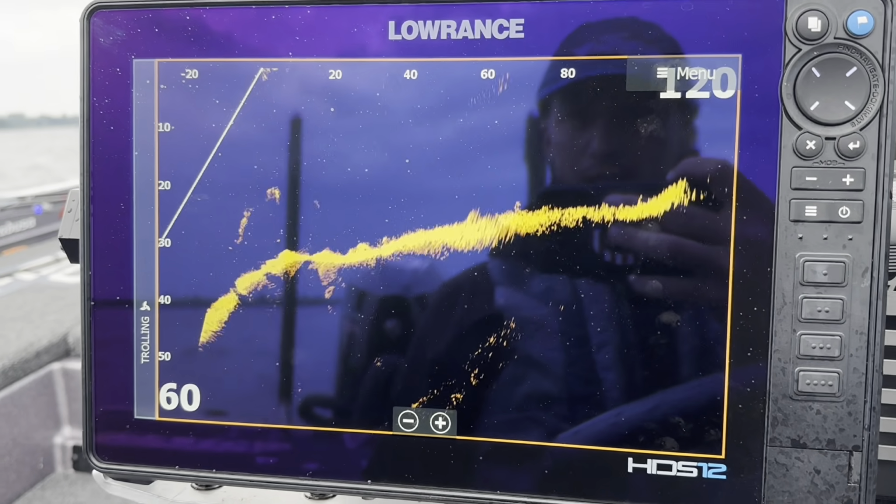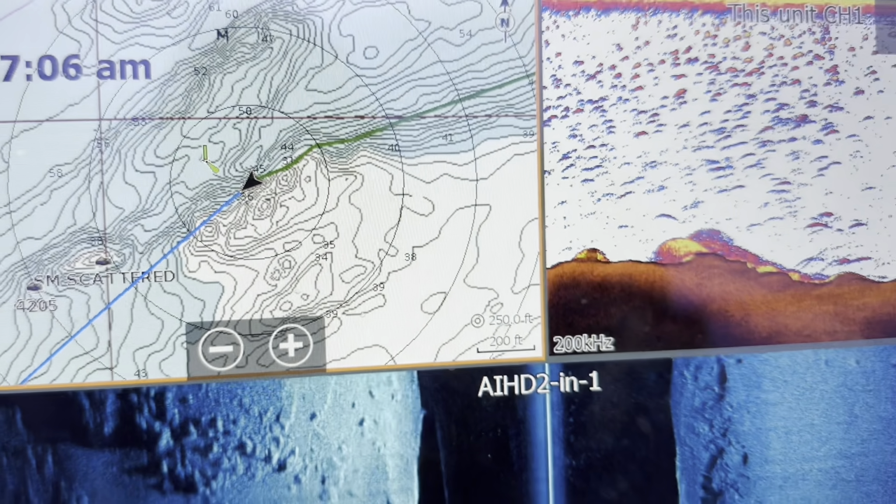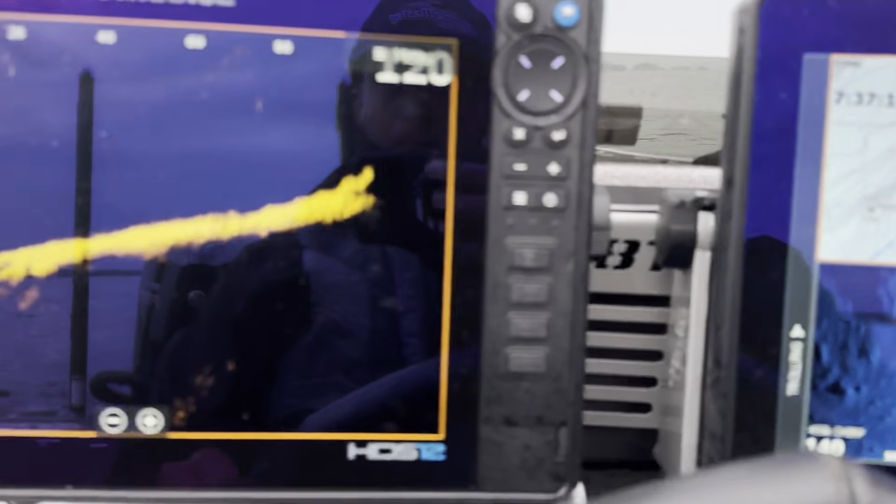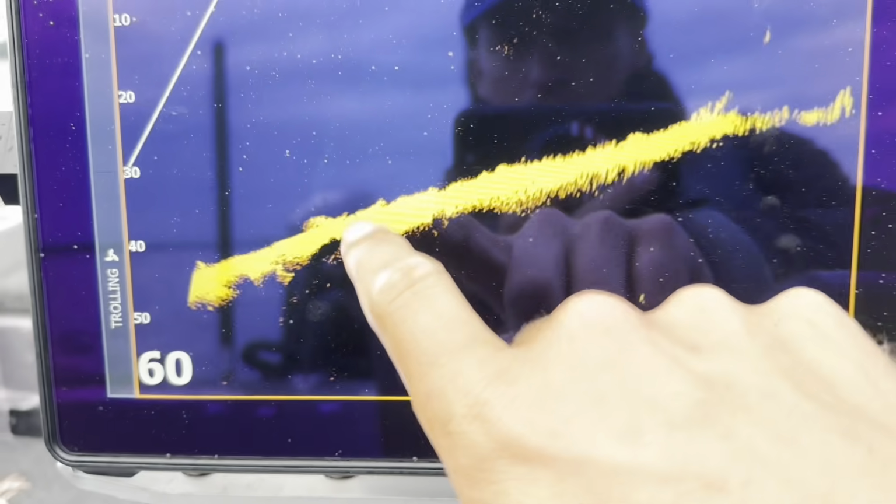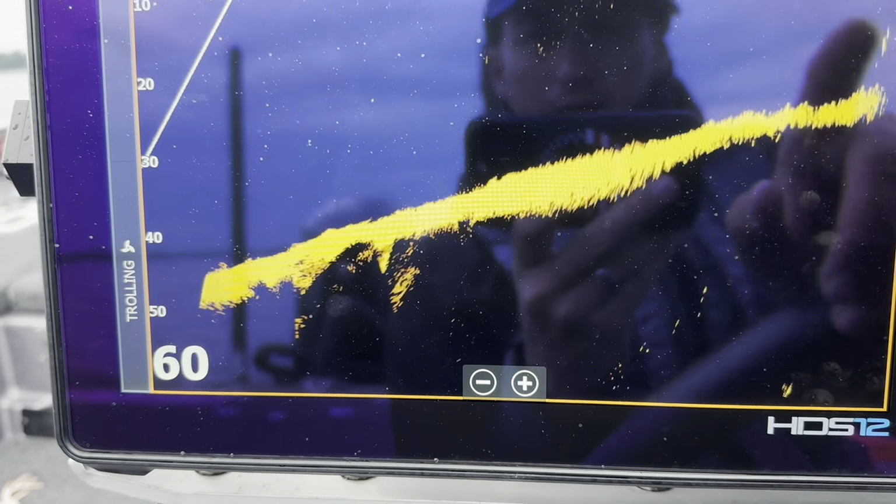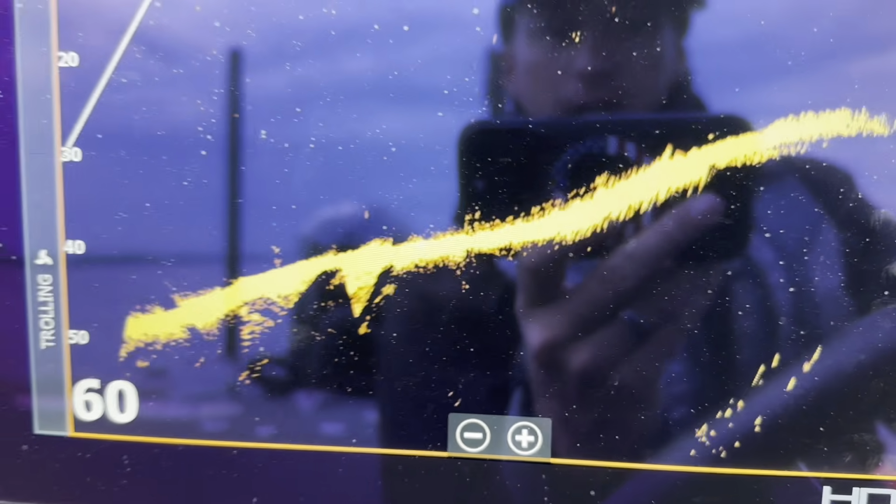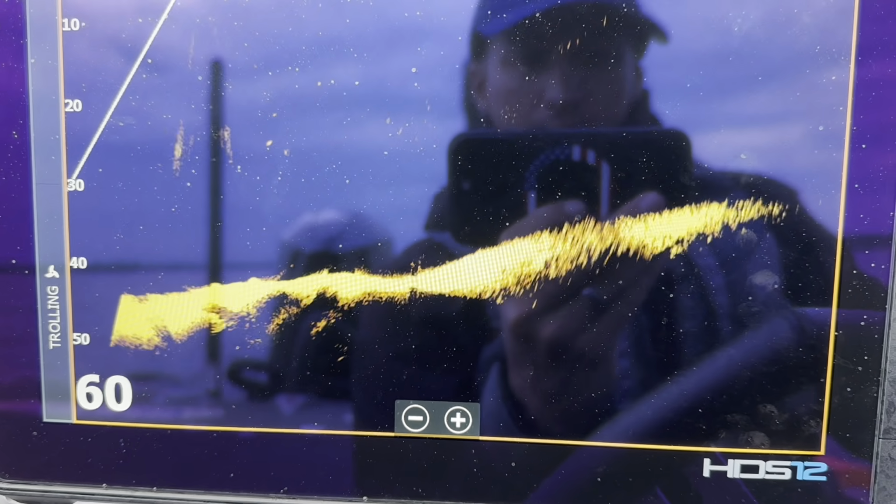All right, the rain stopped, we're back. We're idling this ridge here, so I'm using the Active Target to look up the hill, or up the shoal. So we're going, there's one right there, you can see for a second. And what you're gonna do is see, there's another fish right there. You're just gonna get glimpses quick, because we're moving. I'm idling it probably about 3 miles an hour.